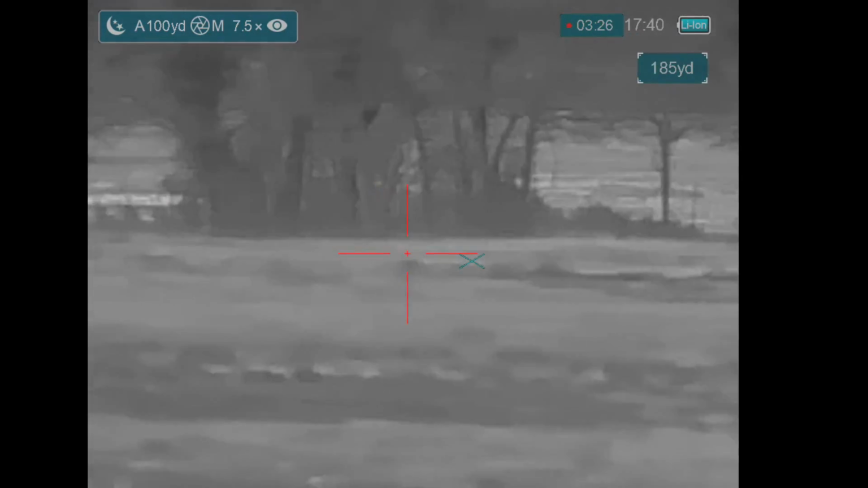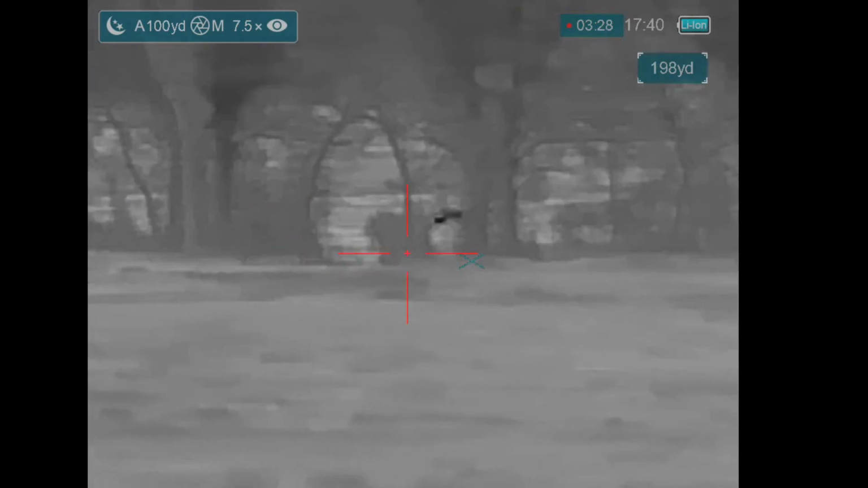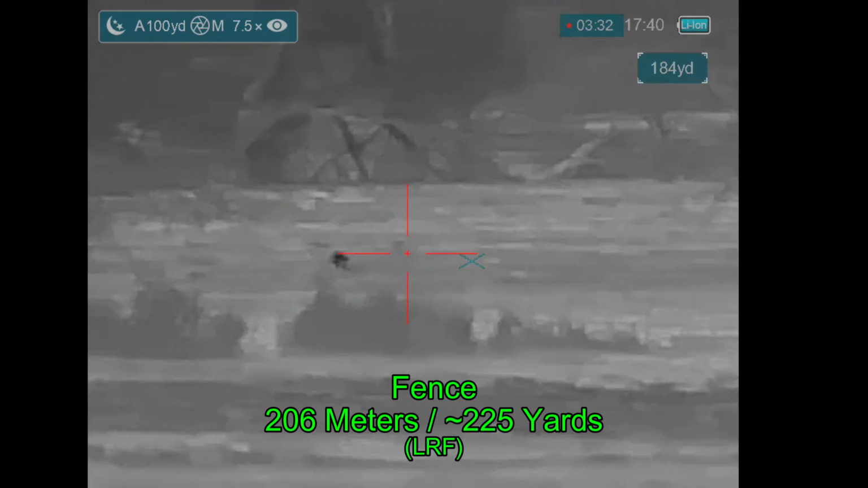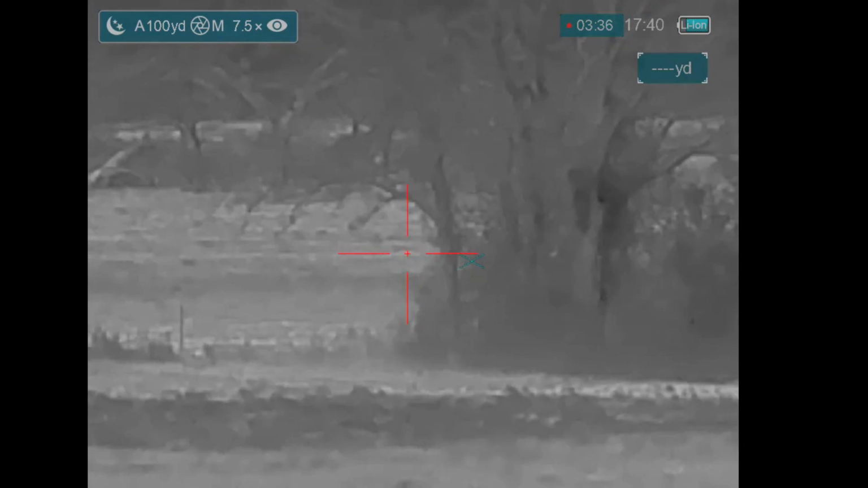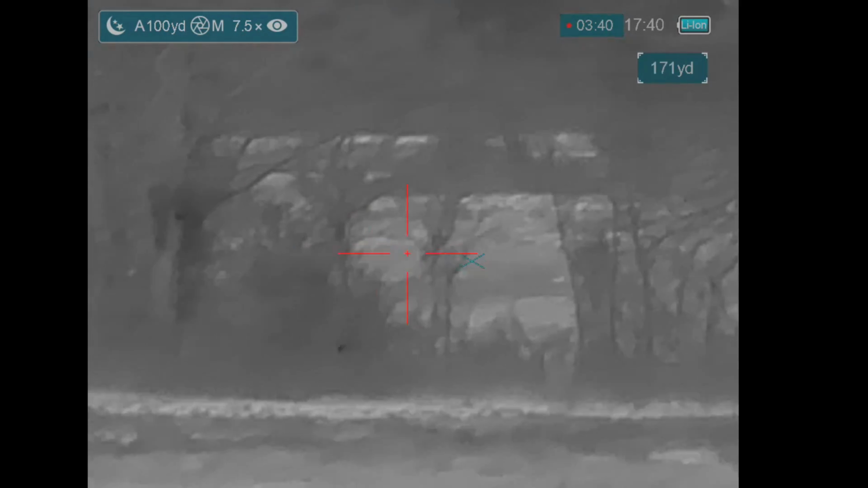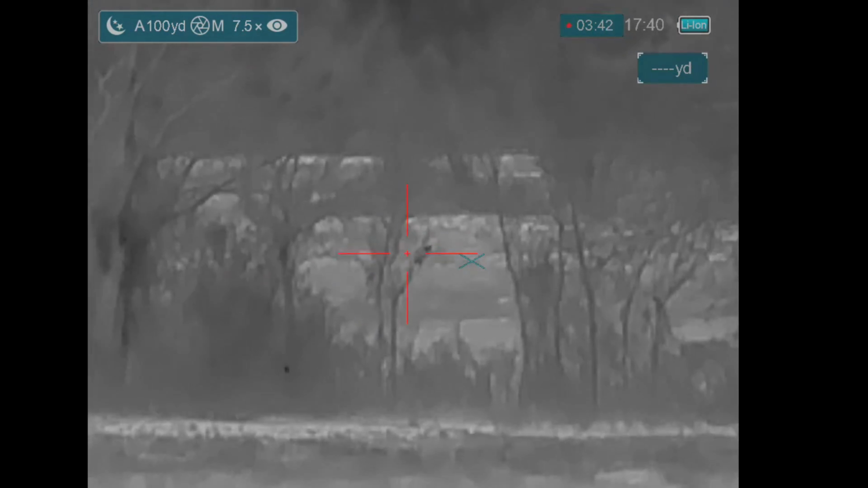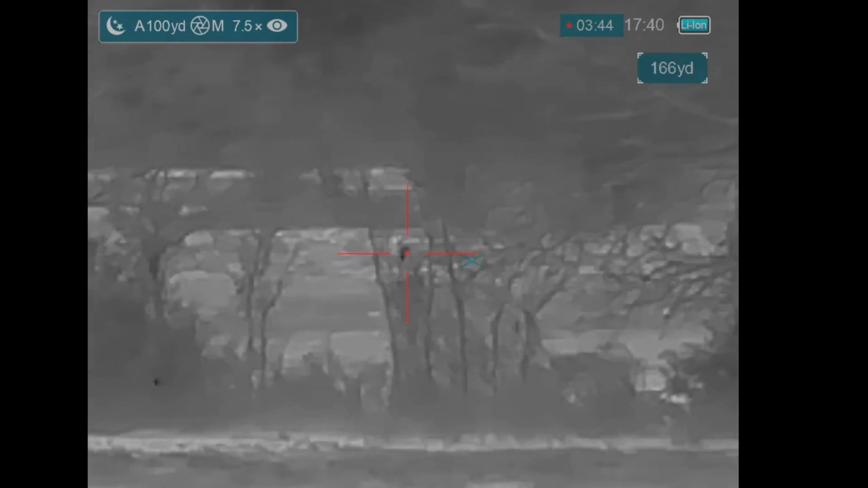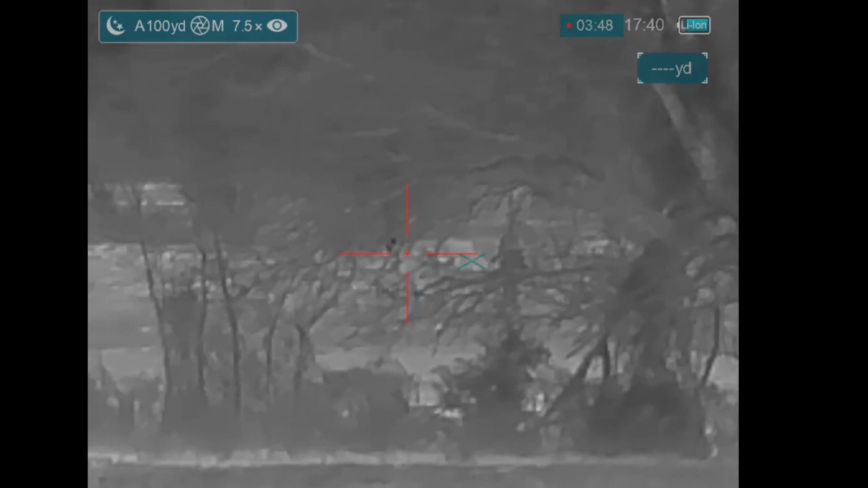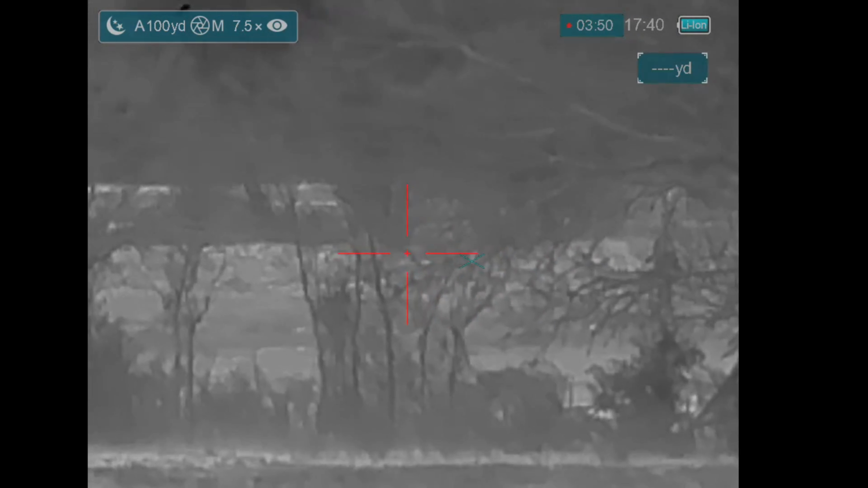Do not cross that fence. Do not cross the fence. He crossed the fence. That sounded like a hit too. As I said earlier, we didn't want him going into the next field because these fields are muddy. Not only does he go into the next field from where he was, he's going to go into the next field after that. All the while, he is bleeding out.